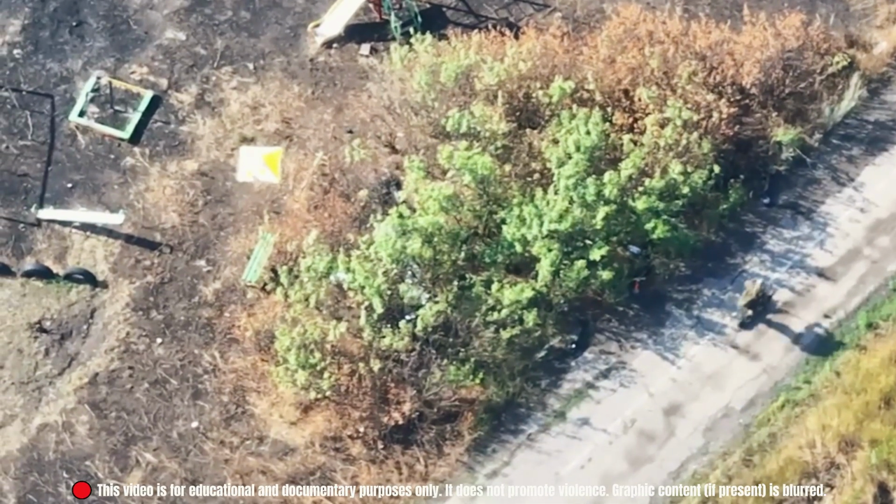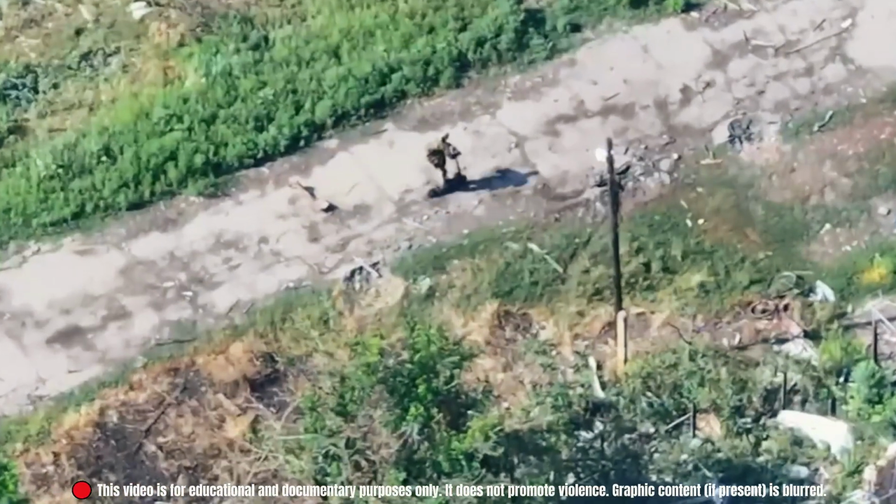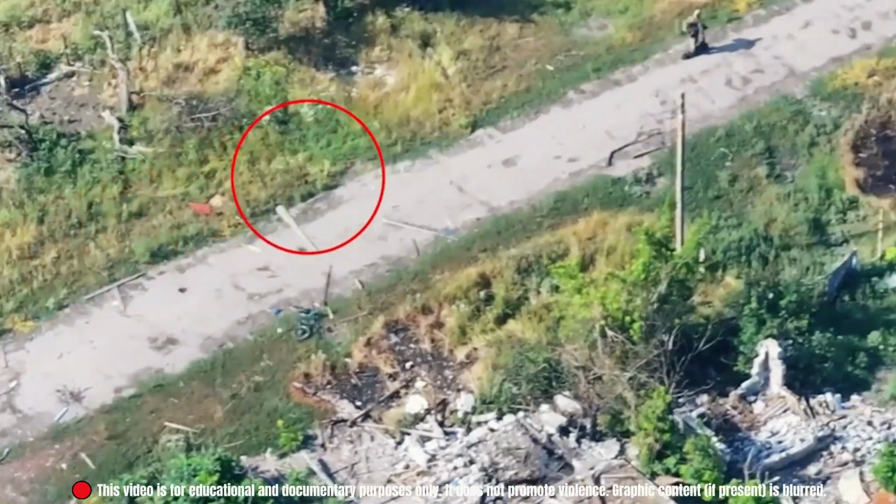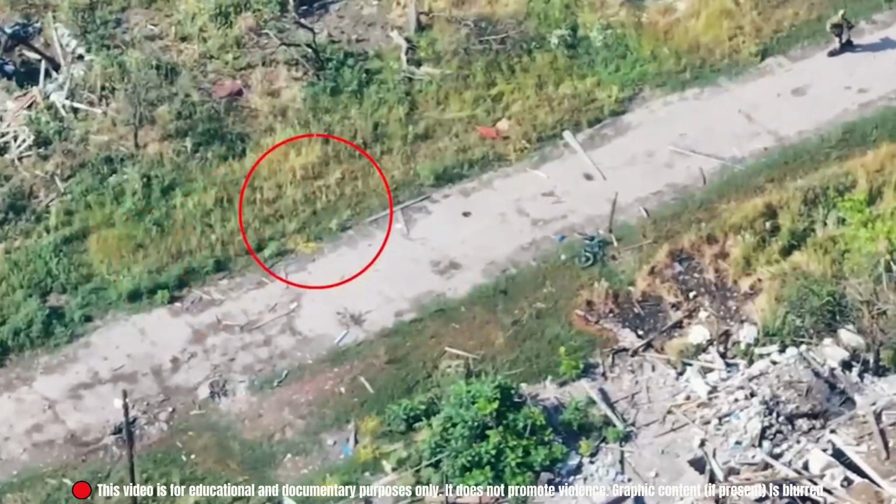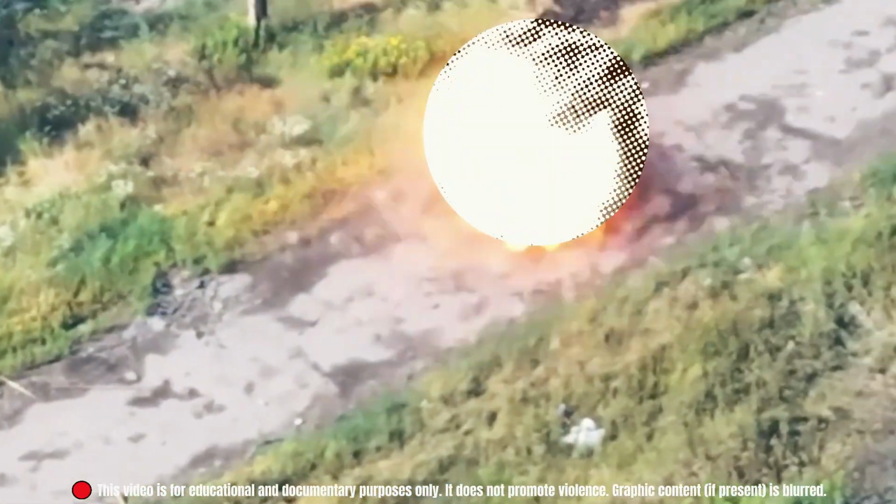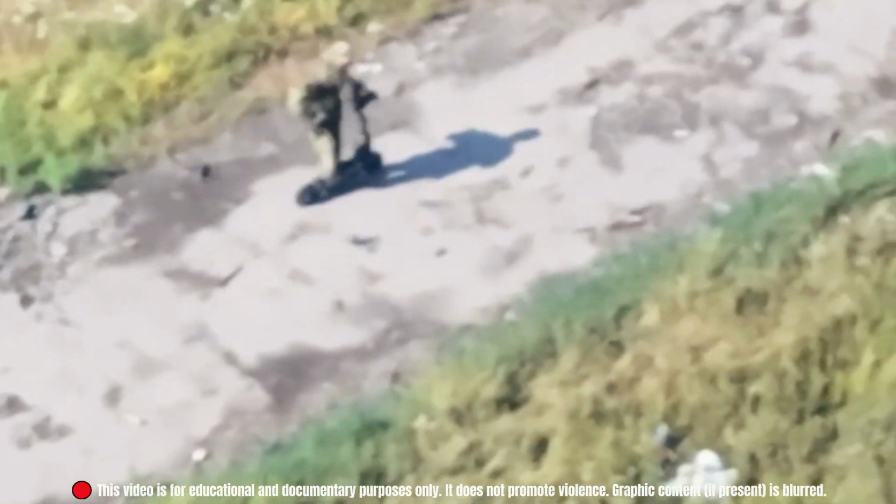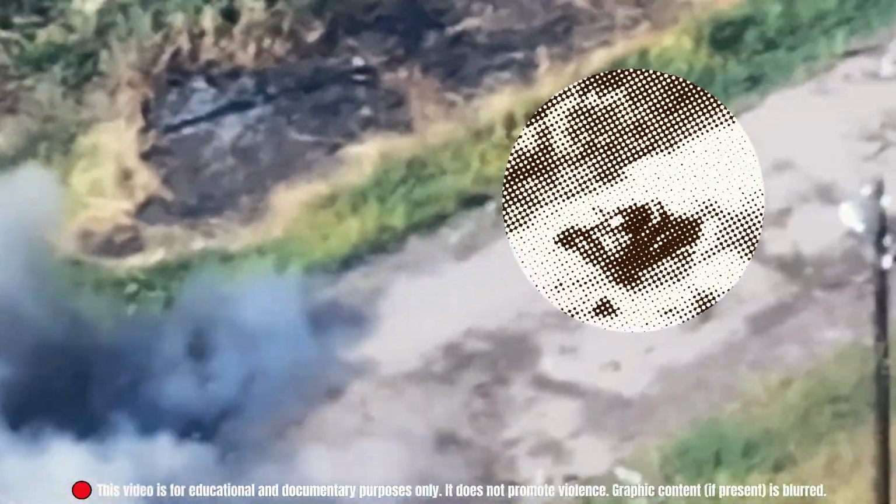Outskirts of Donetsk. Ukrainian drone operators spotted isolated movement on a narrow supply road. A Russian soldier was riding his electric bicycle, calm, unaware, unarmed. Behind him, an FPV drone was already accelerating. It locked on, closed distance, then struck with surgical precision. The bike collapsed mid-motion. The road went quiet. Even the sound of tires couldn't outrun the signal feed.